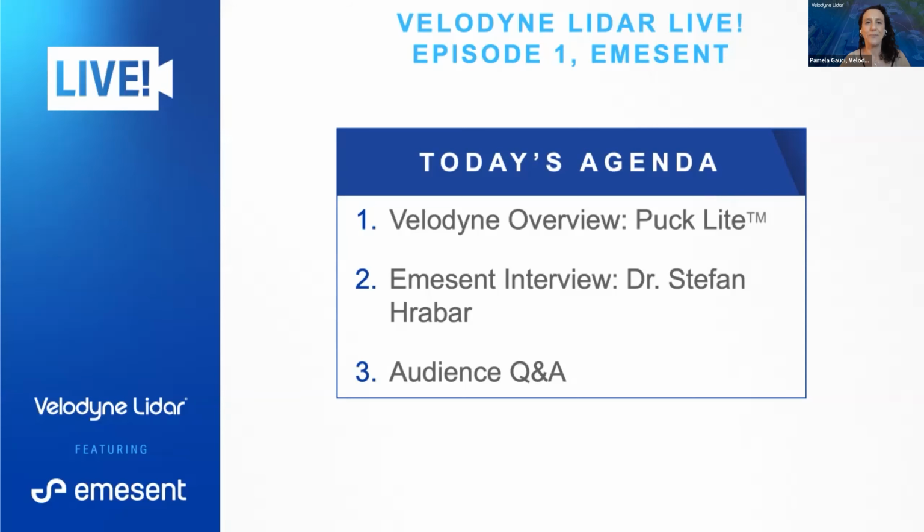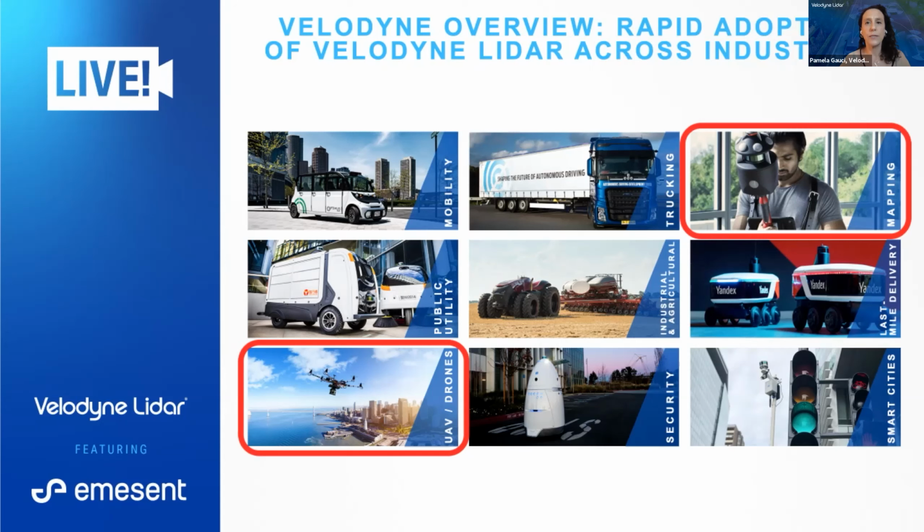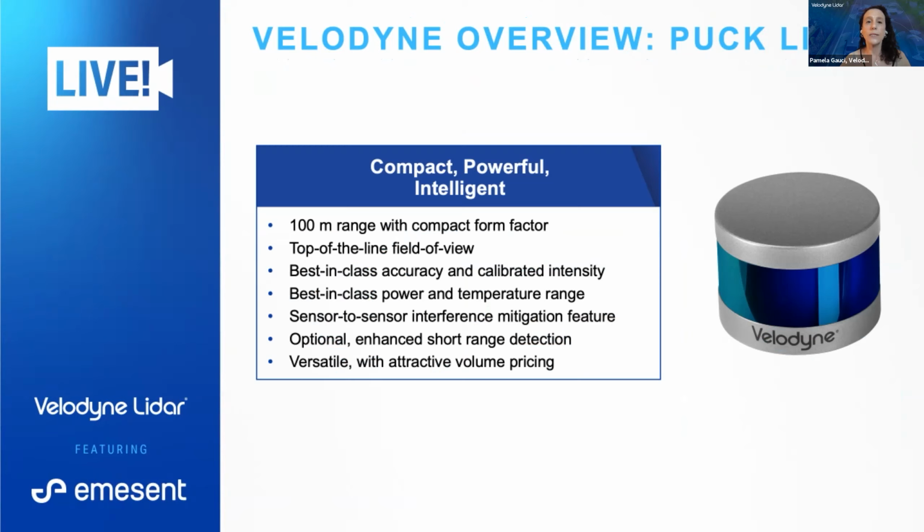So let's begin. Here you see a snapshot of industries utilizing our LiDAR technology. Now, the work Emesent does really covers two of these industries, and that's because their Hovermap mobile mapping scanner can be handheld or mounted to a drone. And that system is being used across a lot of other industries, including mining, construction, infrastructure, and forestry, just to name a few.